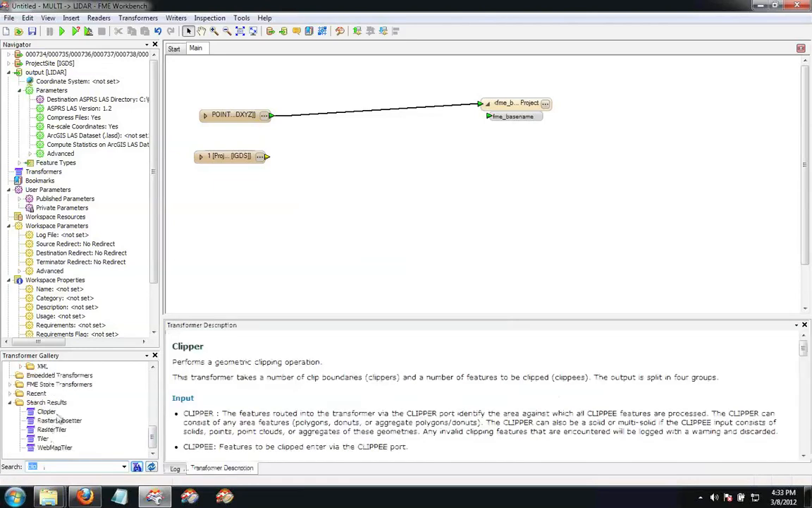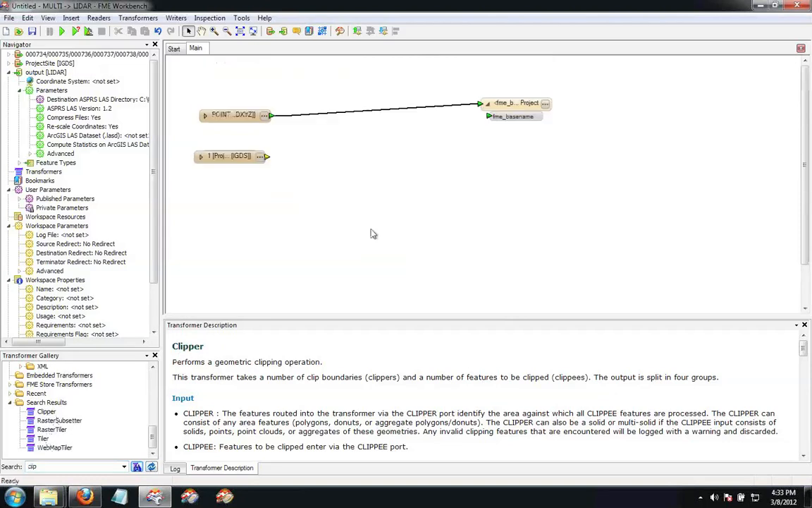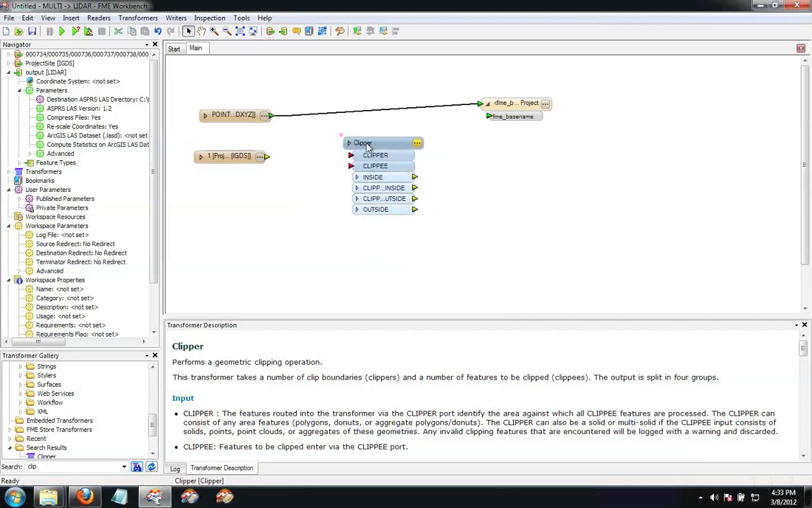So if I say clip, here's anything that has something to do with clipping, and I can drag this out. Once you start to know your way around FME, you can just start typing clip. Oh, PointCloudZClipper. That must be a custom transformer. Yes, that's mine. Okay, good. That's available on our FME Store, and one could download that and see.